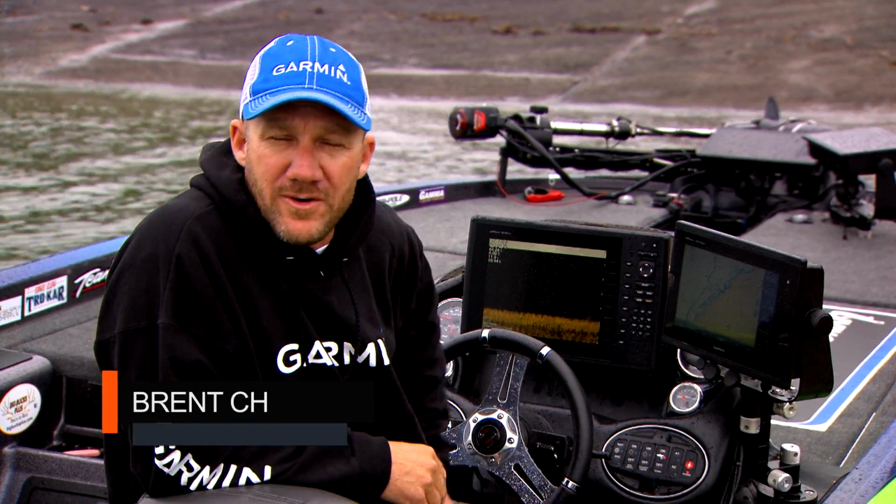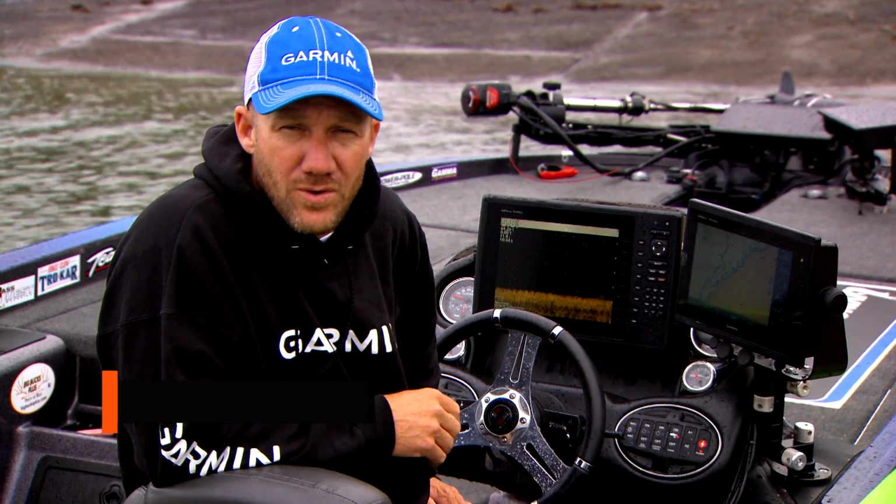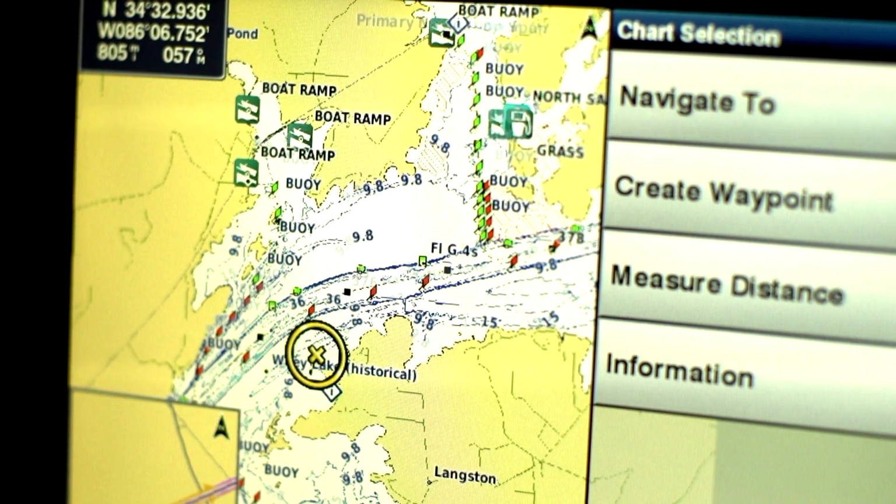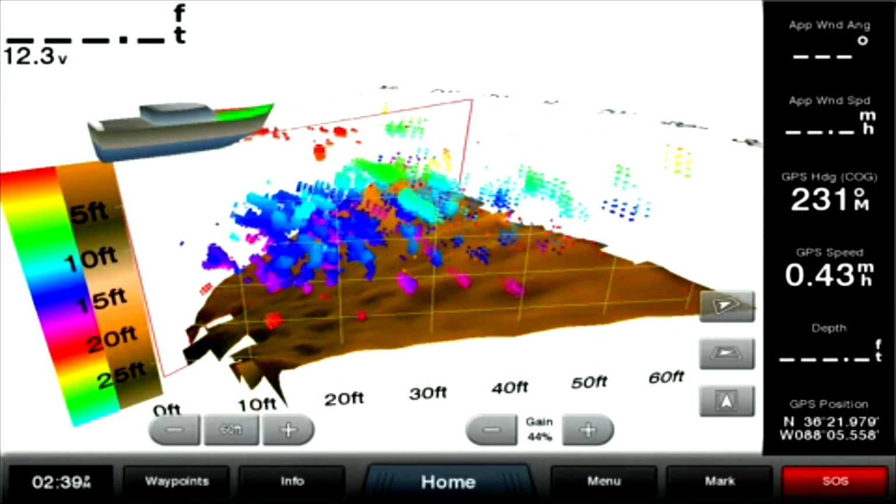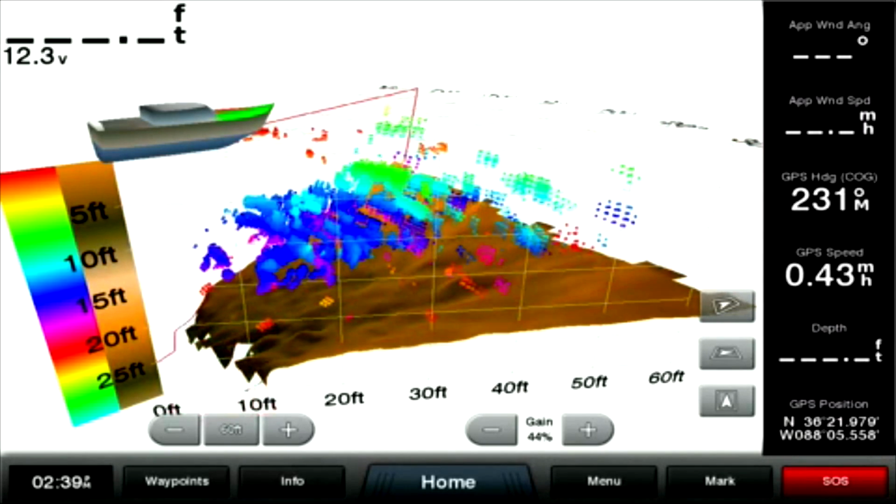You know, Garmin's been around a very long time, and everything they do, they're number one in. Now they're very serious in the marine world. They're not messing around. They're going to be number one in the marine world. The things that they're doing, nobody else can compete with. They are the future. Garmin is way ahead of everything else.